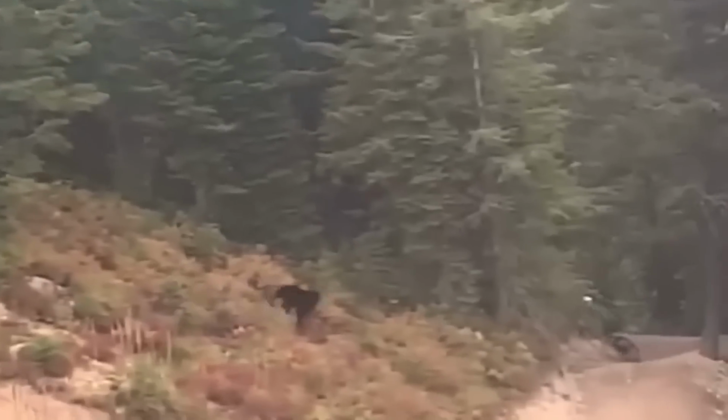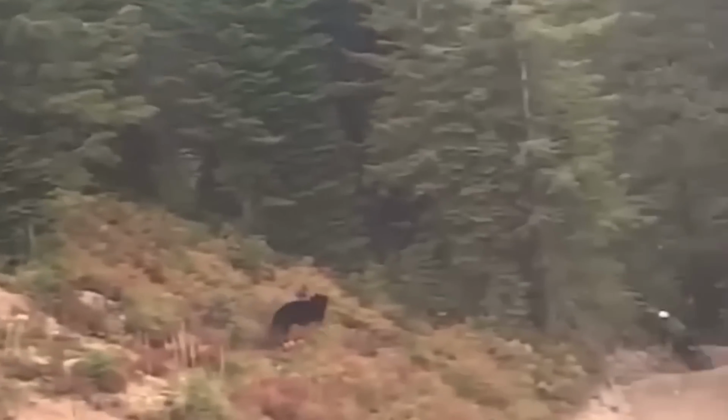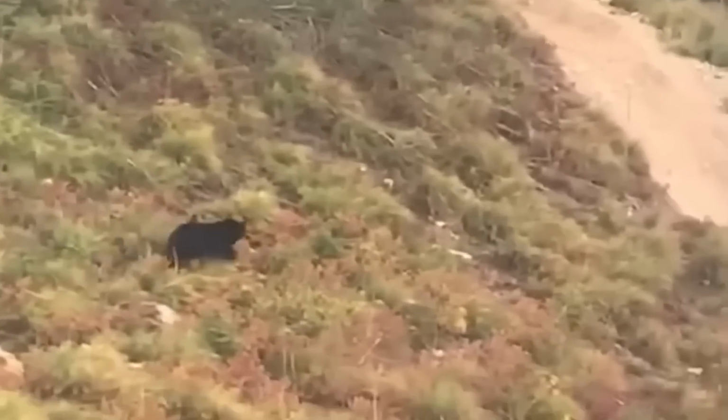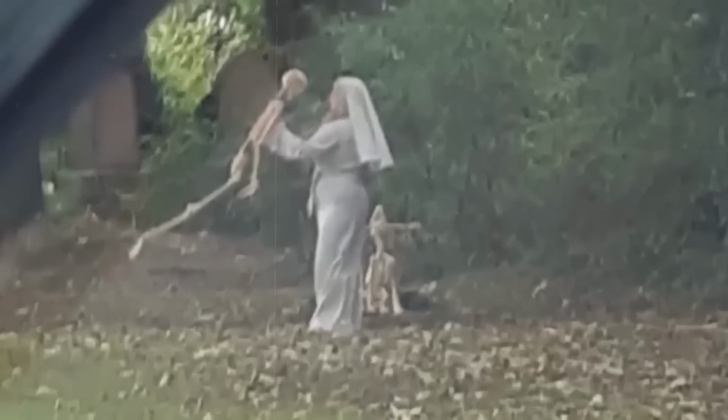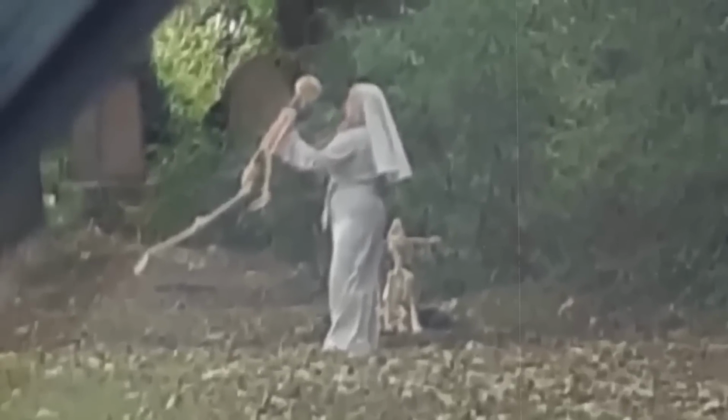Still on bears, we know how dangerous they can be, but if you regularly go biking in the mountains, you might want to watch this trail cam footage. Not only did the black bear go after the biker, but it took a shortcut to allow it to catch the cyclist. Luckily for the cyclist, the bear never made it in time. He escaped, but barely.